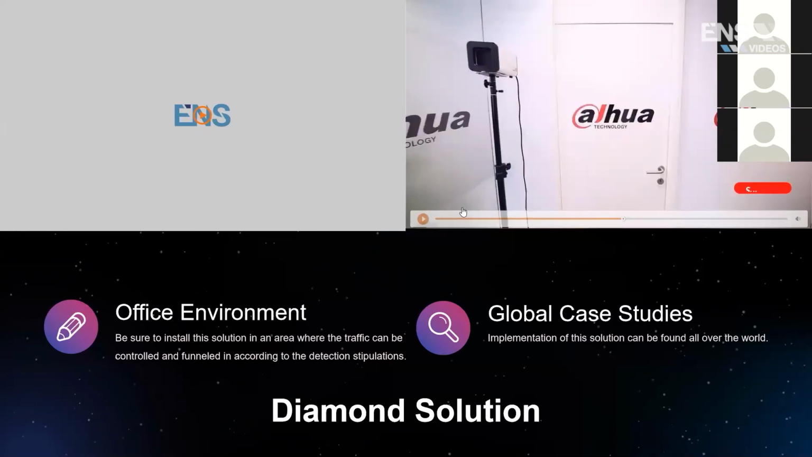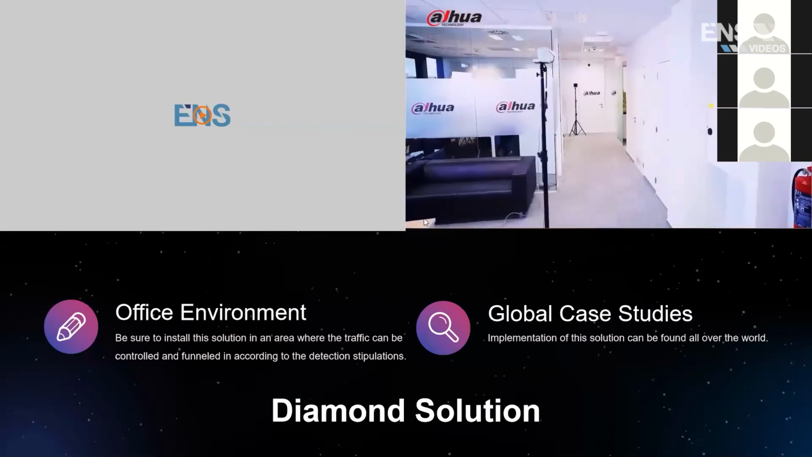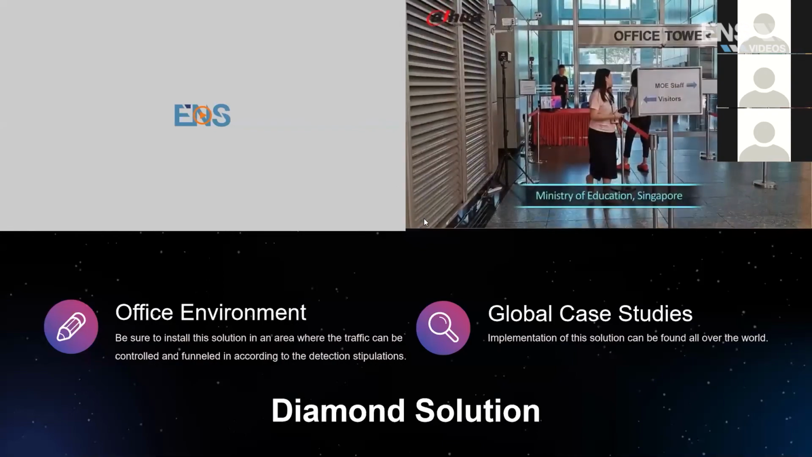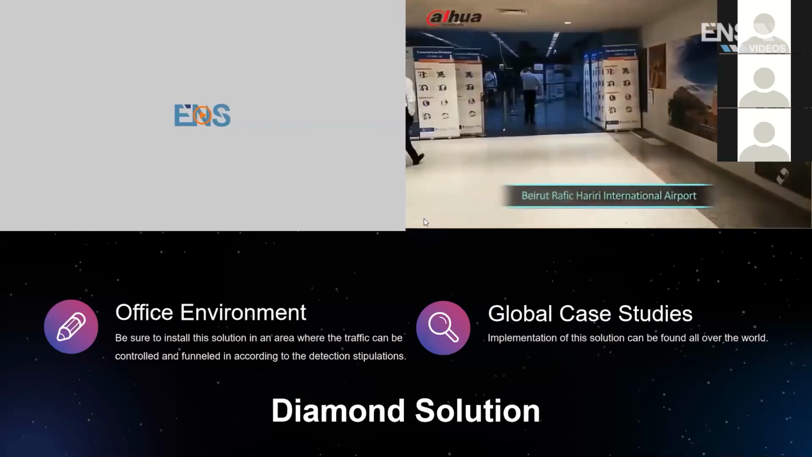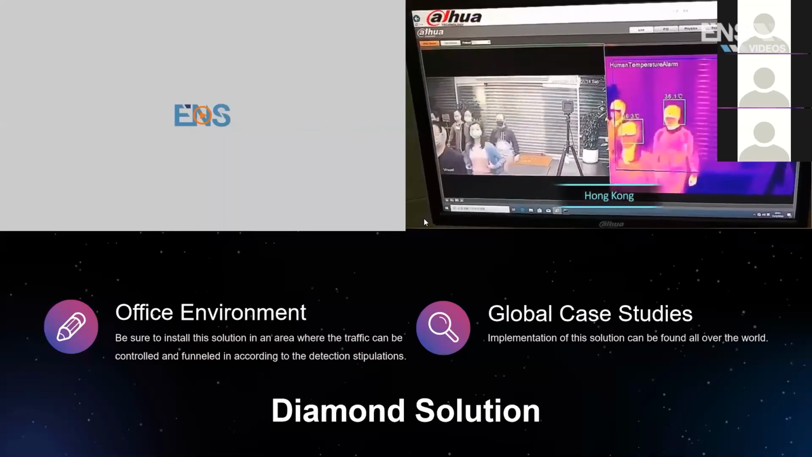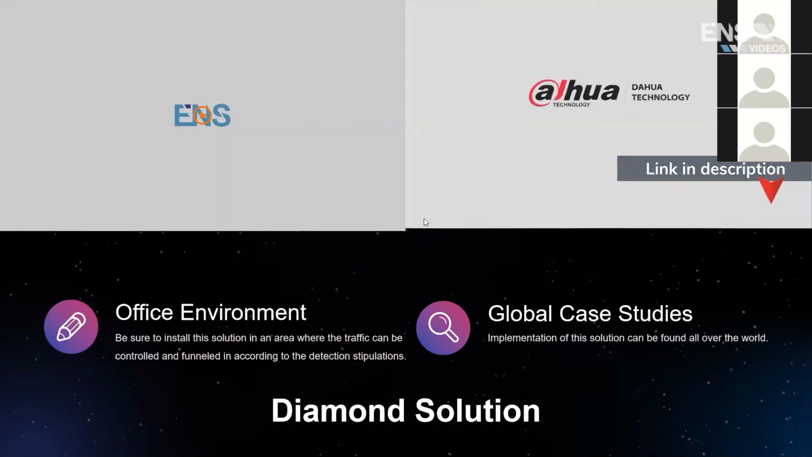Awesome. So guys, this solution again has been implemented in many, many other different sectors, right? Banks, offices, hospitals, airports. Remember the thing I showed you from Trump? It will become a norm to do fever temperature solutions. This is going to help build the confidence for everybody, guys, okay?